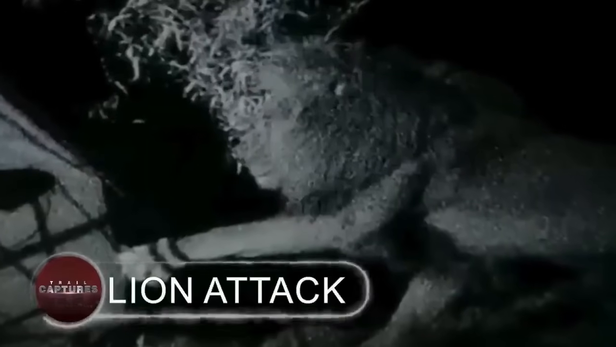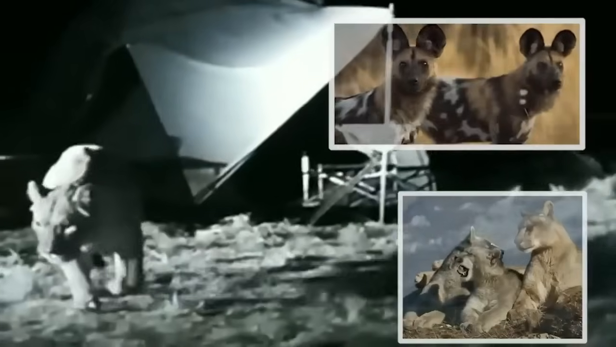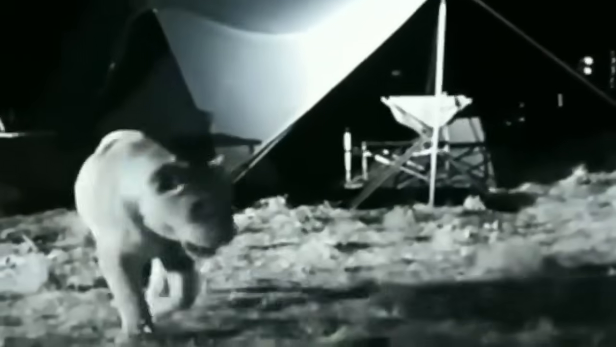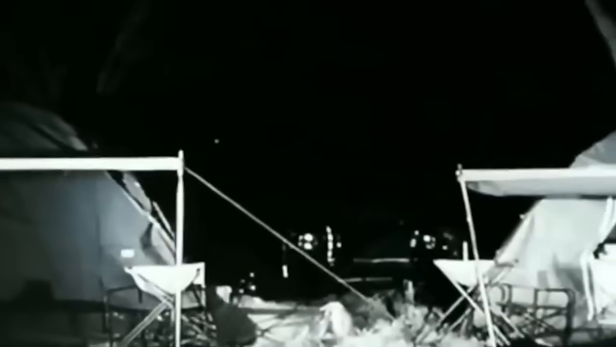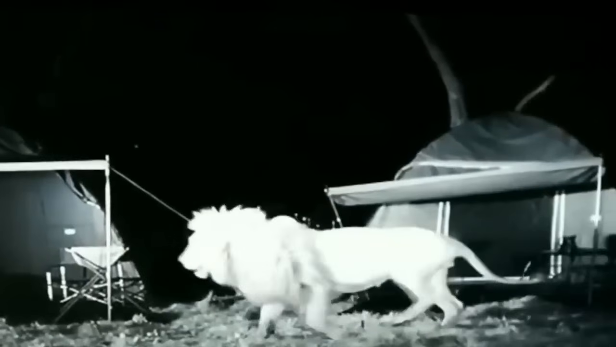Lion attack. Wild creatures are one thing that people are always afraid to come across when they venture into the woods. Nobody can ensure a safe return if that wild animal turns out to be a lion. When these guys were heading inside their tents for the night, one such incident occurred. When two unexpected guests showed up in front of their tents, they began attacking anything that stood in their way. The lions appeared to be searching inside for prey, mostly out of curiosity and rage.